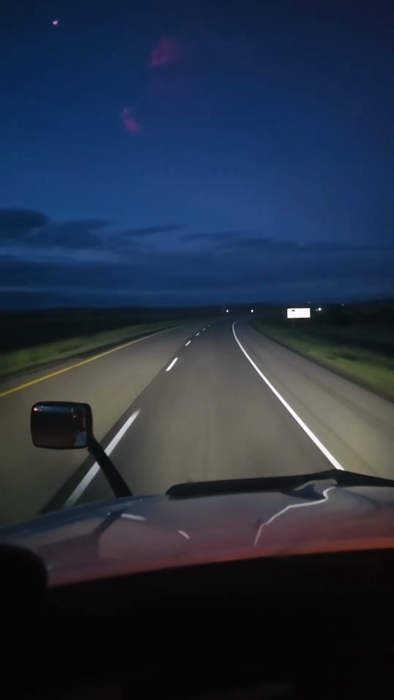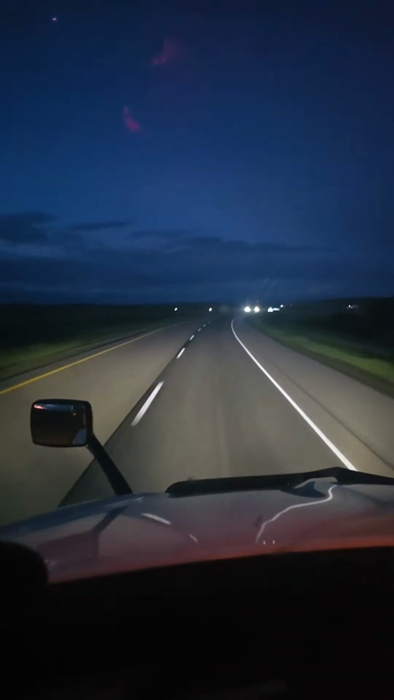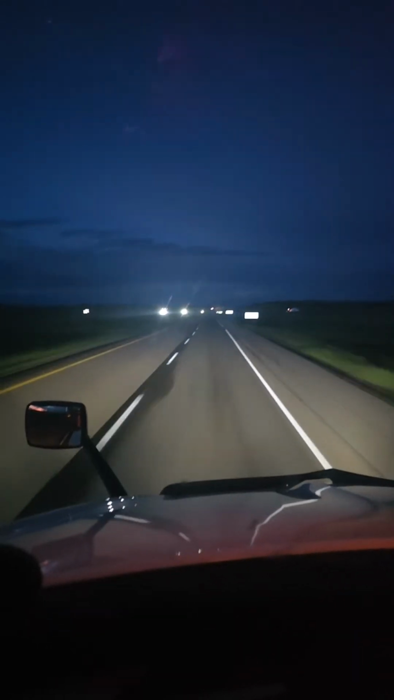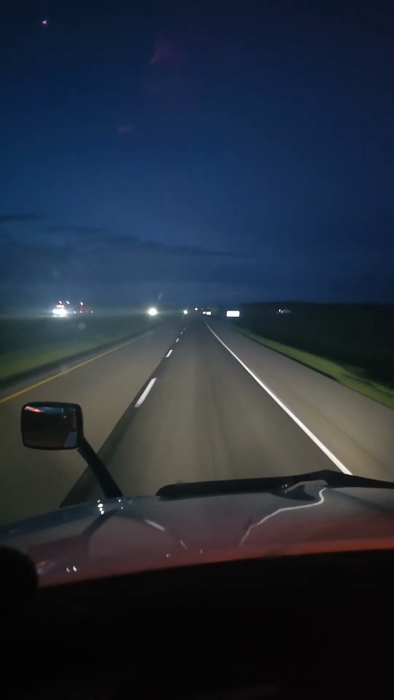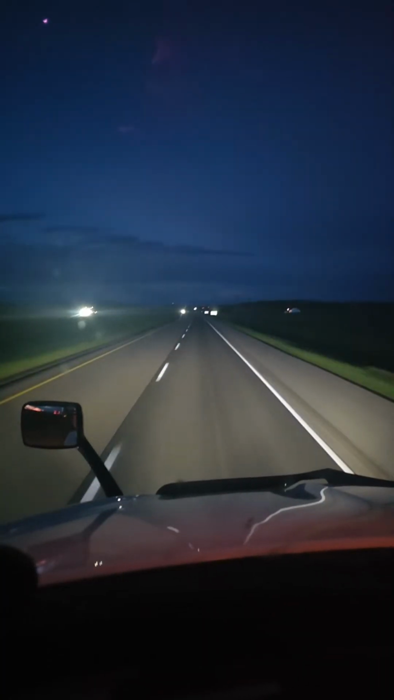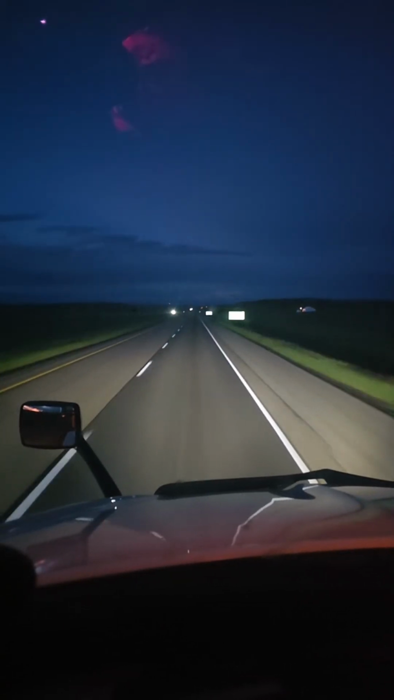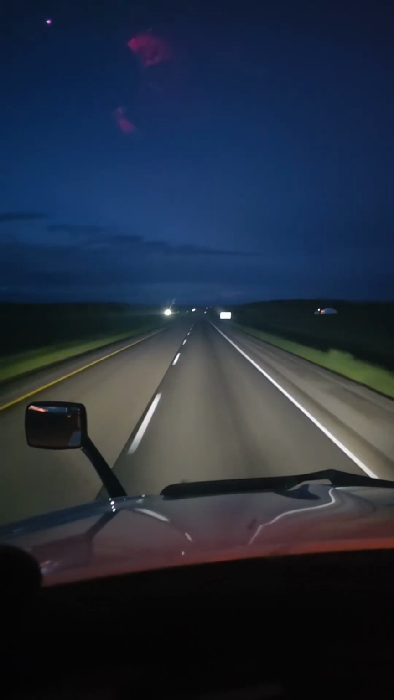I have Google Maps for the traffic and stuff like that. I don't know why it's saying traffic is getting worse before I start. So I'm going to drive to the pickup.